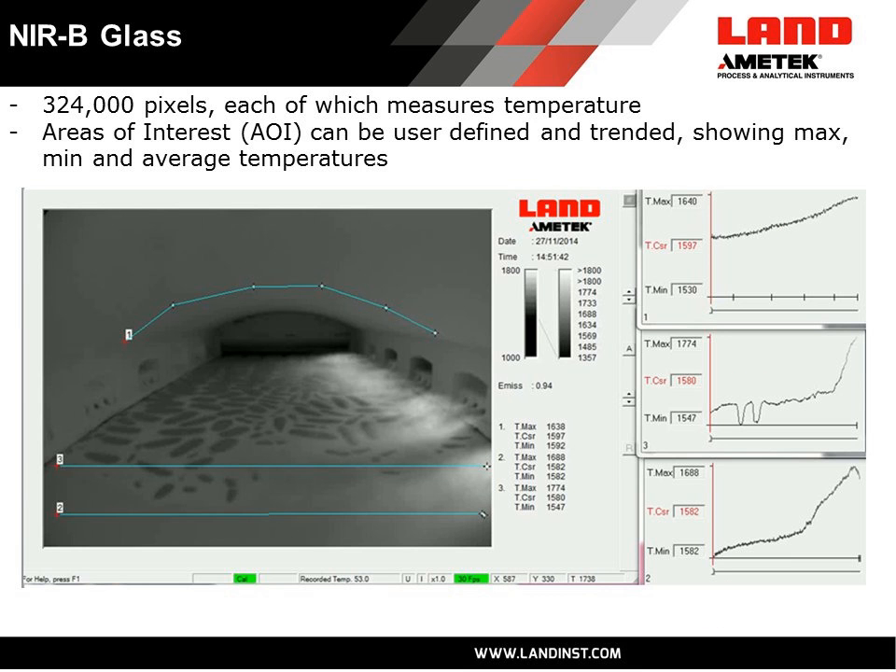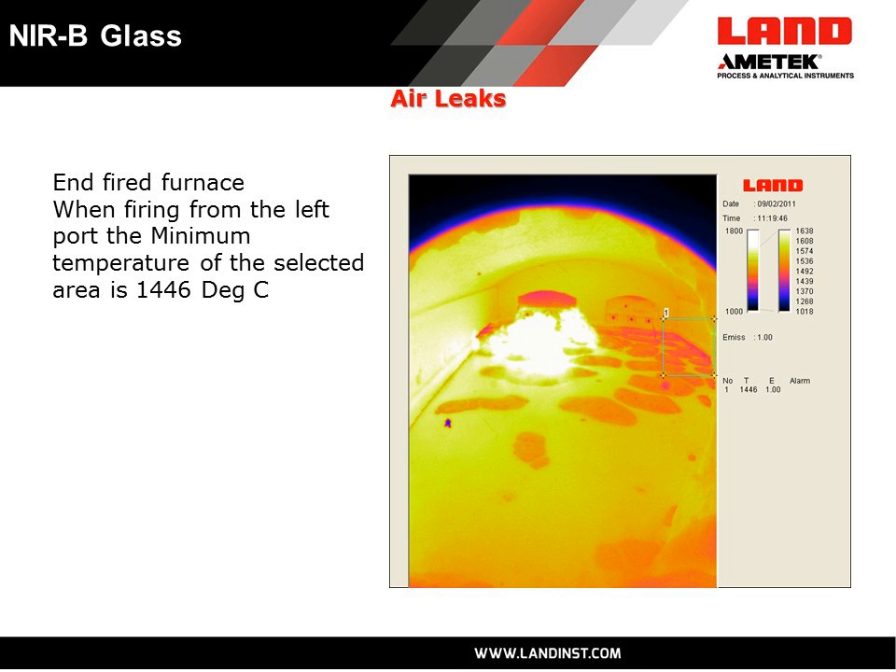So now the next image is one where we've set the color palette in a color. Okay, this is an Infired tank. So very similar to what we saw before, slightly smaller than the one we saw before. And in this particular case, you can see that the tank is being fired from the left-hand port currently. And so the burner is coming in here. The exhaust gases are swirling around and coming out of this port, which is currently the exhaust port.